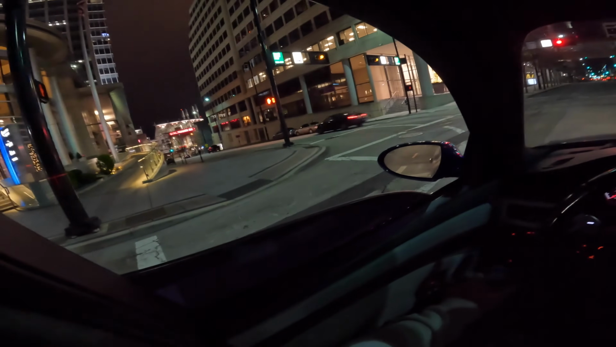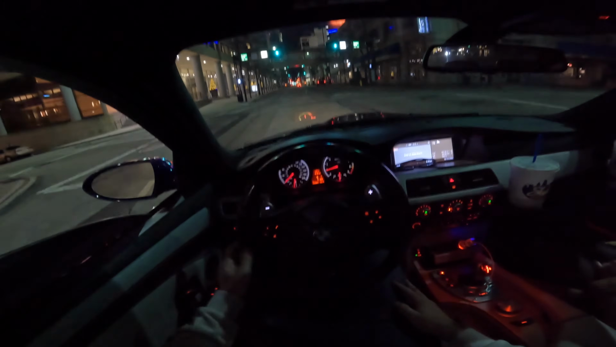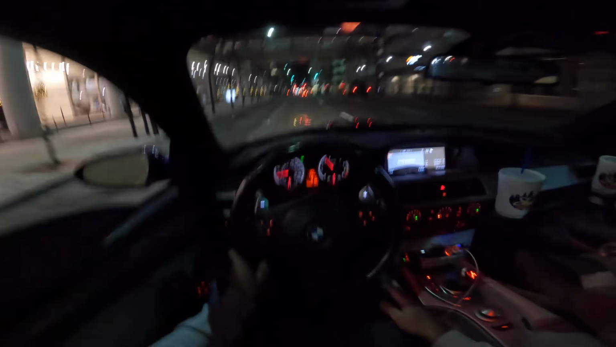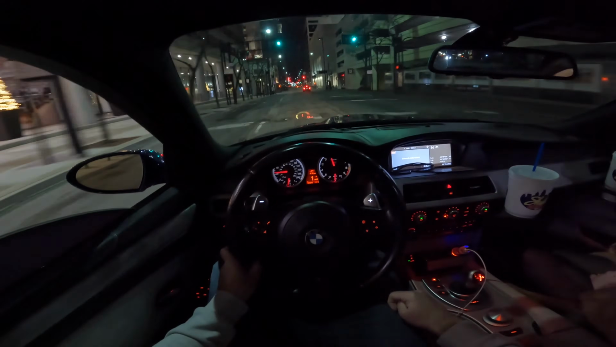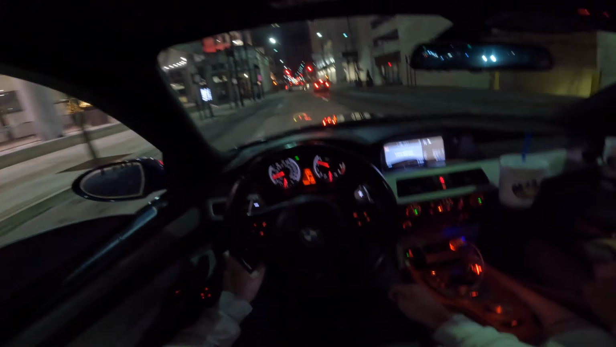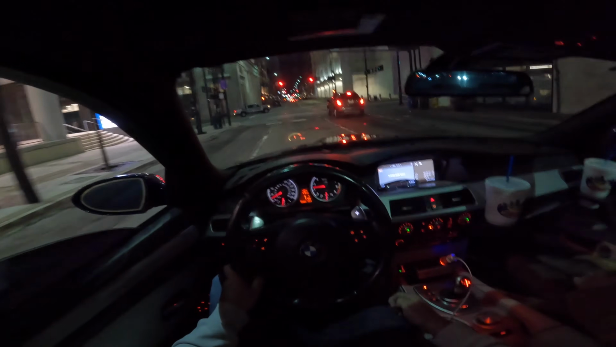I mean, it throws me off because they're horizontal. I don't even think Atlanta has horizontal lights. I think all Atlanta lights are vertical.